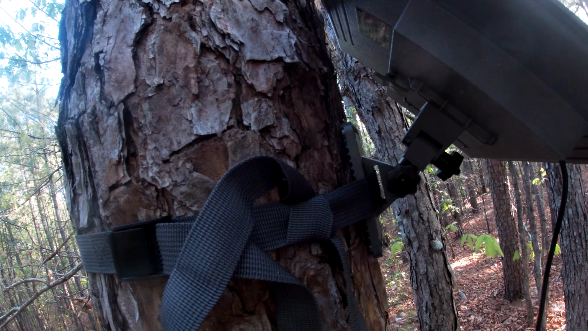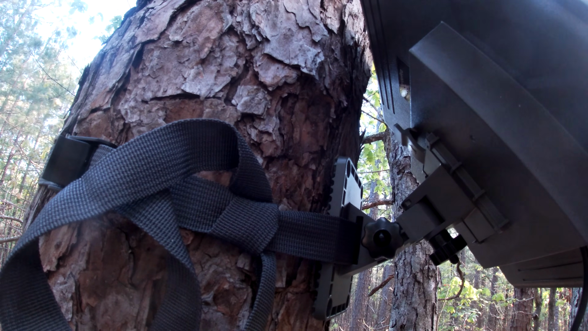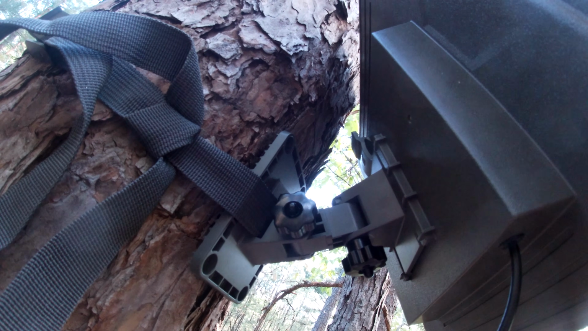It comes with an included bracket and 4 screws for mounting to a wall, as well as a strap for mounting it to a tree in the best position for sunlight, like I have here. The cable length is 12 feet.